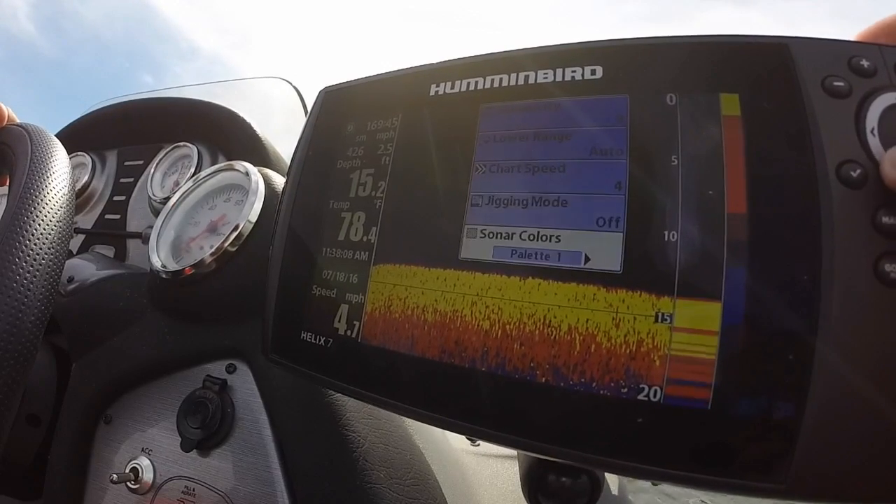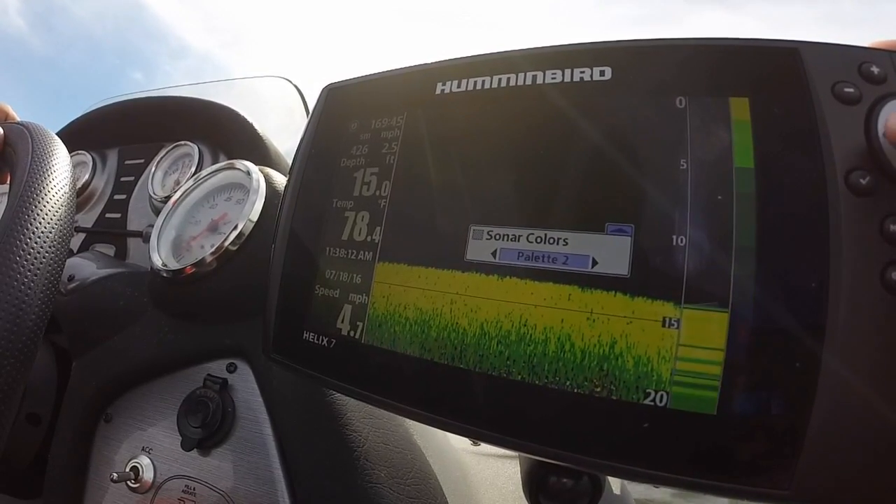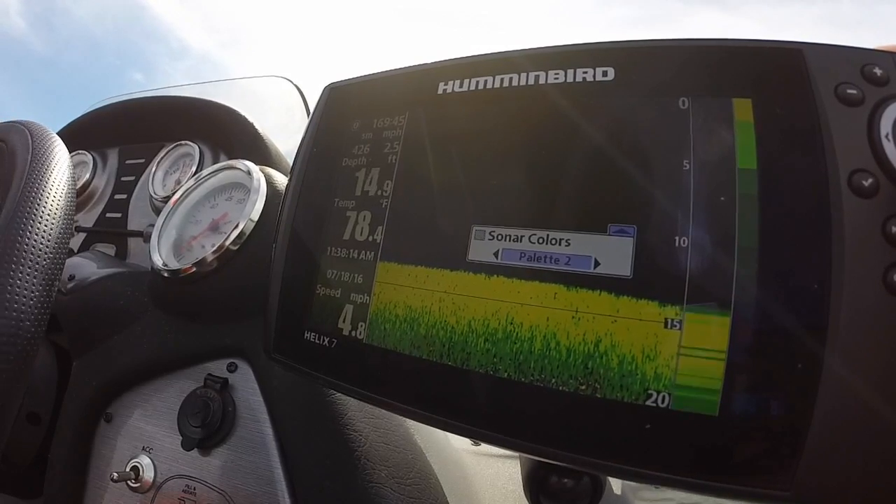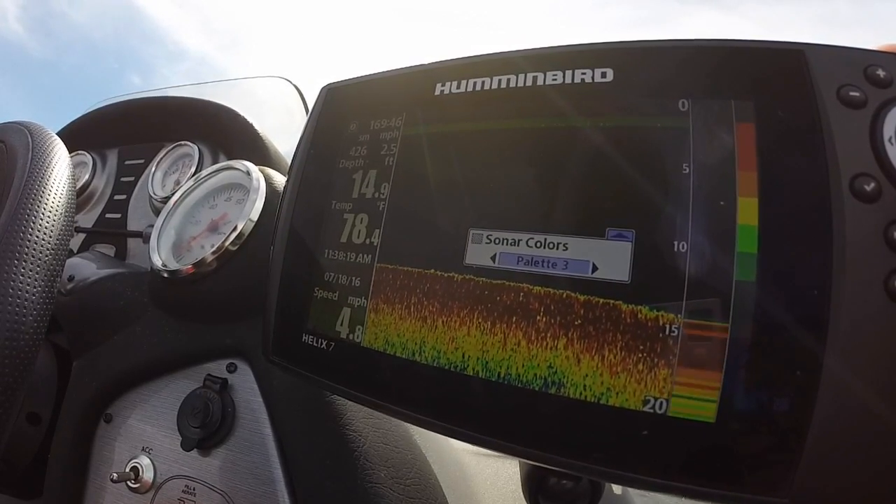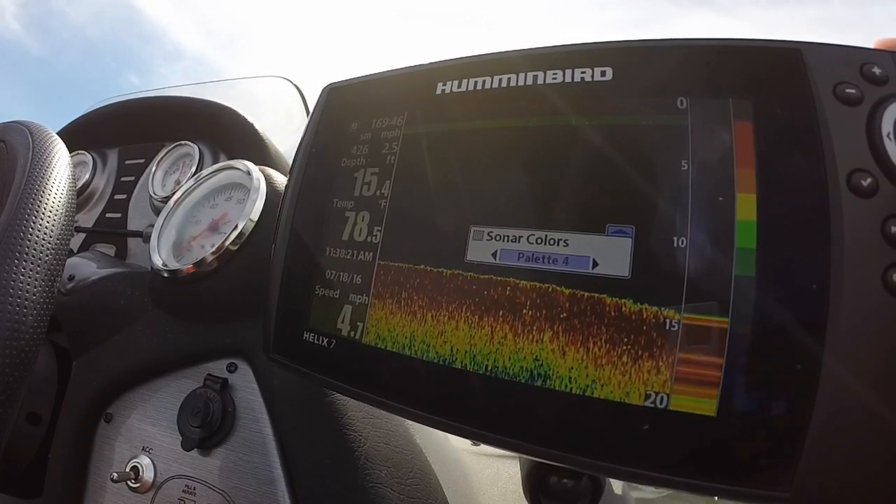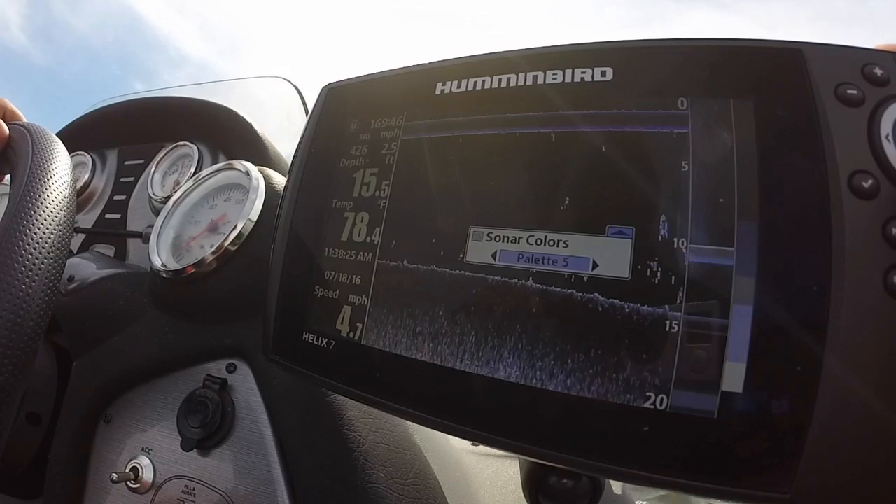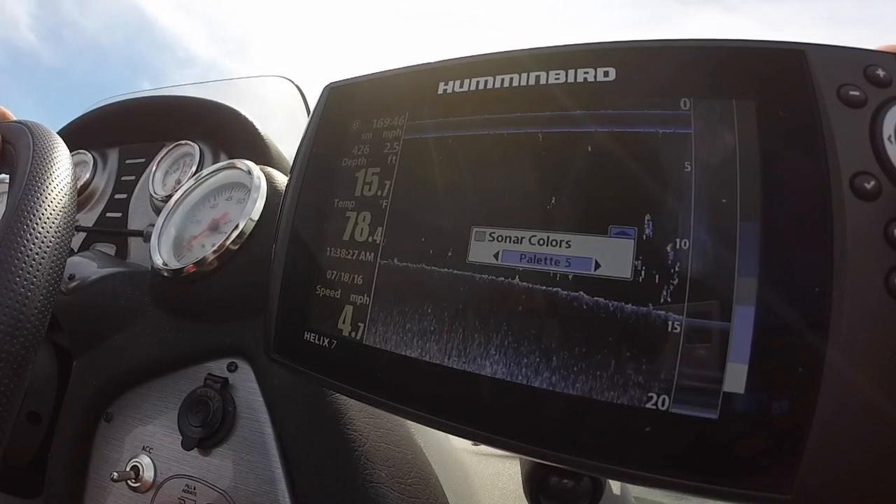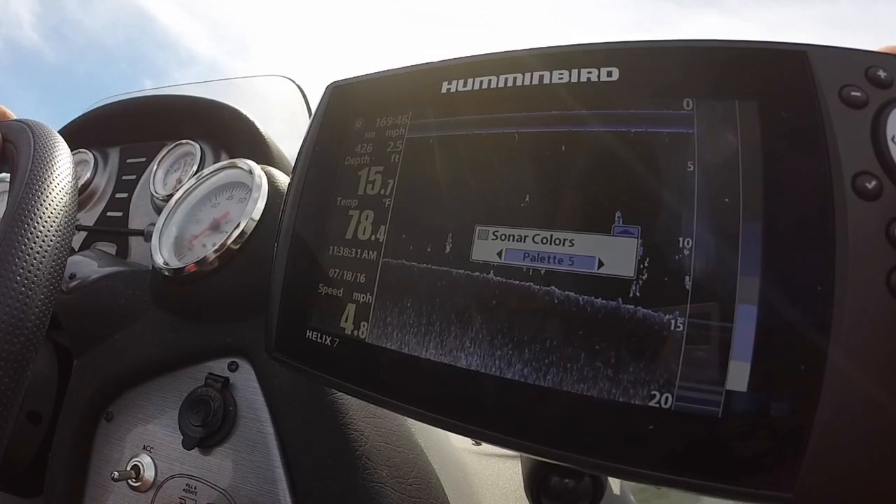Sonar palettes, I like 1. It gives me the best view. 2 is okay, it's more of a yellow, green, and blue. 3 is kind of like one of your traditional colors, again the same as 1. Same with 4. 5 is your gray scale. It doesn't show up as well. You can't see the heat signatures in the sonar.